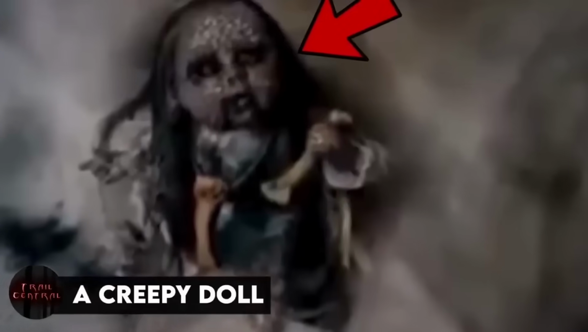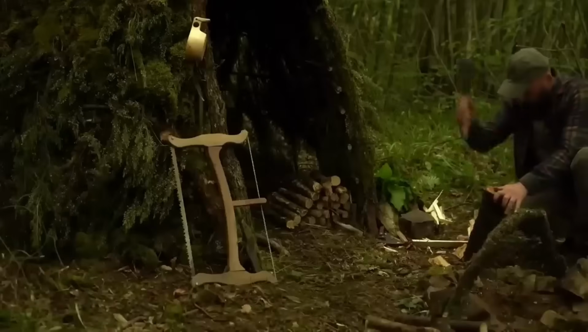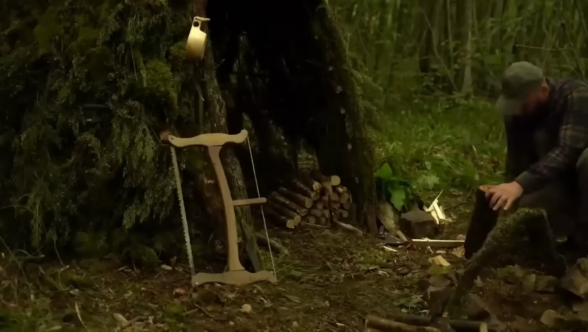A creepy doll. Once a man was in the forest gathering some logs when he stumbled upon something peculiar. We're not exactly sure what was going through his mind, but he ended up picking up this eerie doll and taking it back to his home. To make matters even more bizarre, he even decided to record the doll while it was doing who knows what. If it were me, I wouldn't even dream of doing something like that. Not even in a million years.